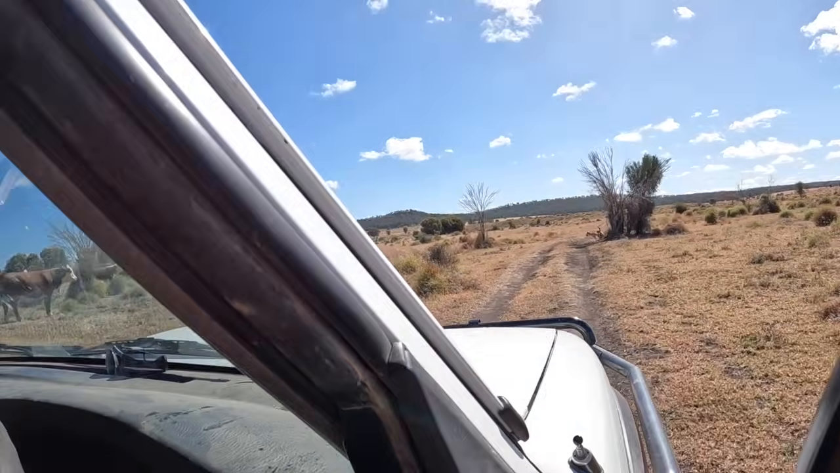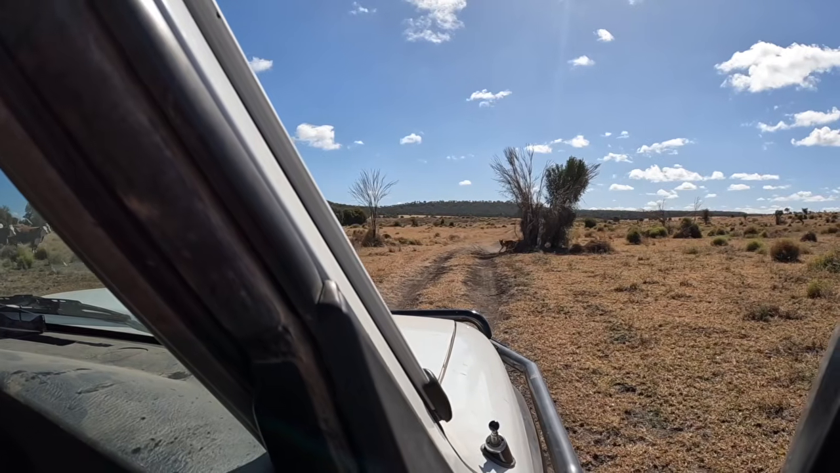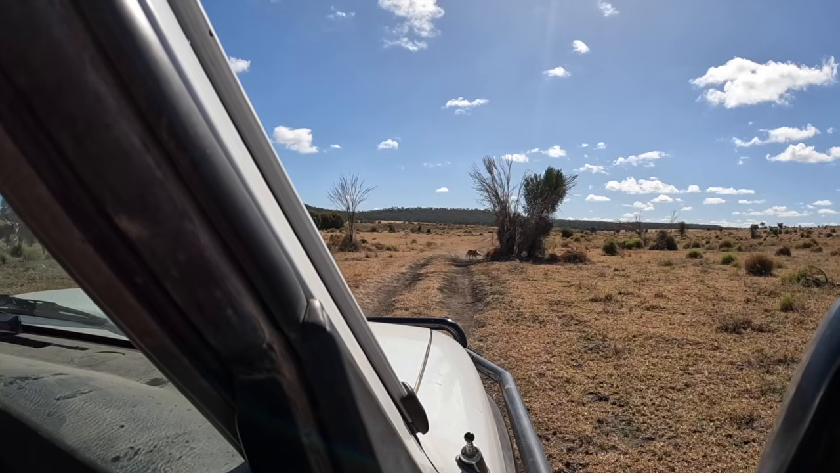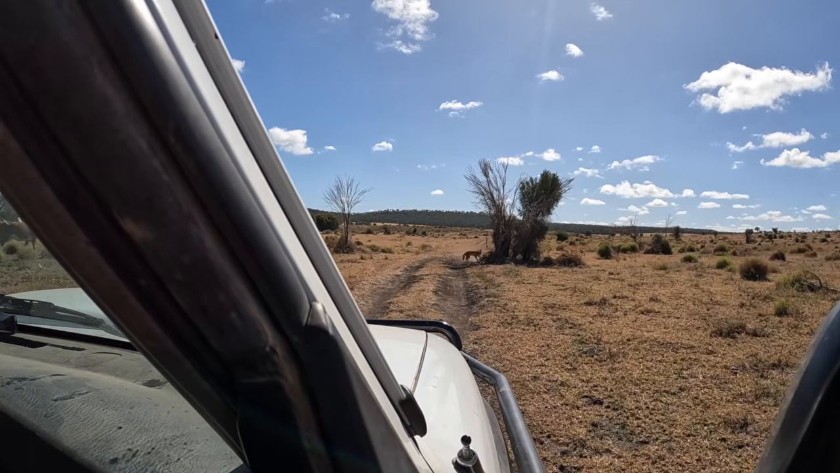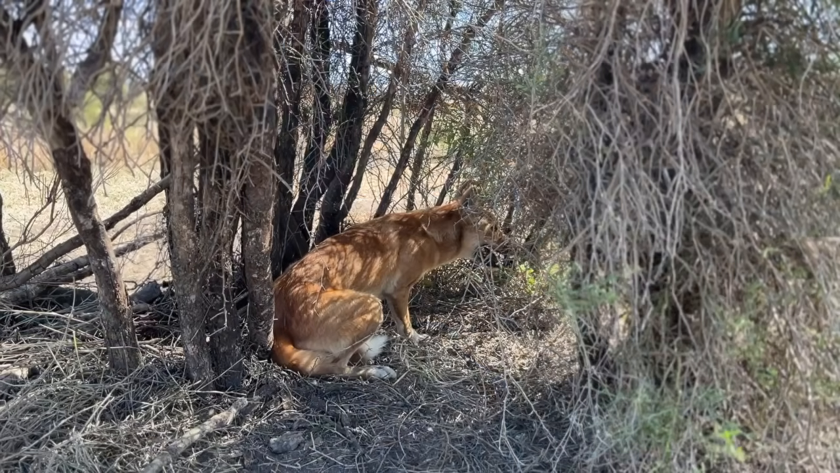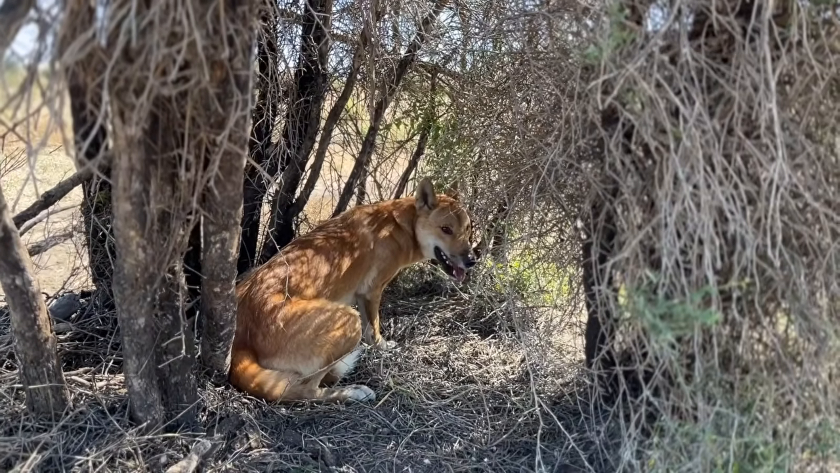Well, I was just about giving up hope for the morning and came over here to check the last trap. One more trap, and we got a dog here trying to climb the trees in the lime bush. So that's good. Been trying to get these mongrels for a fair while. It's a male, I'm pretty sure. So anyway, we'll go and shoot him and move on.